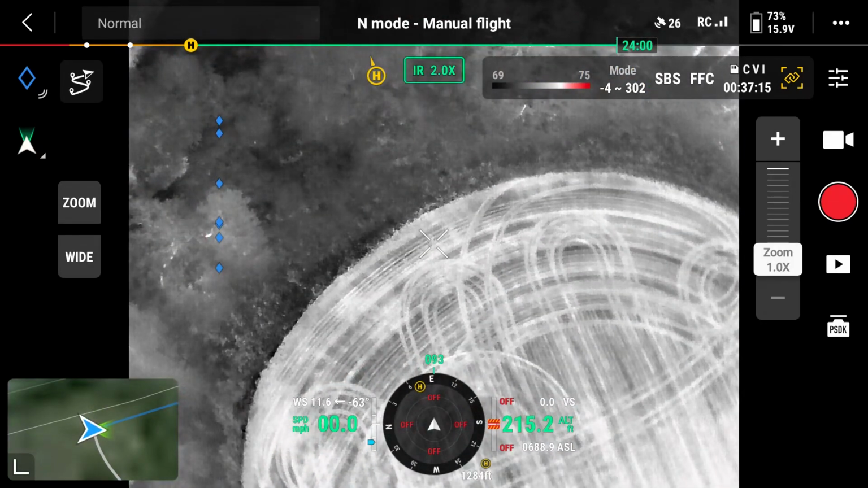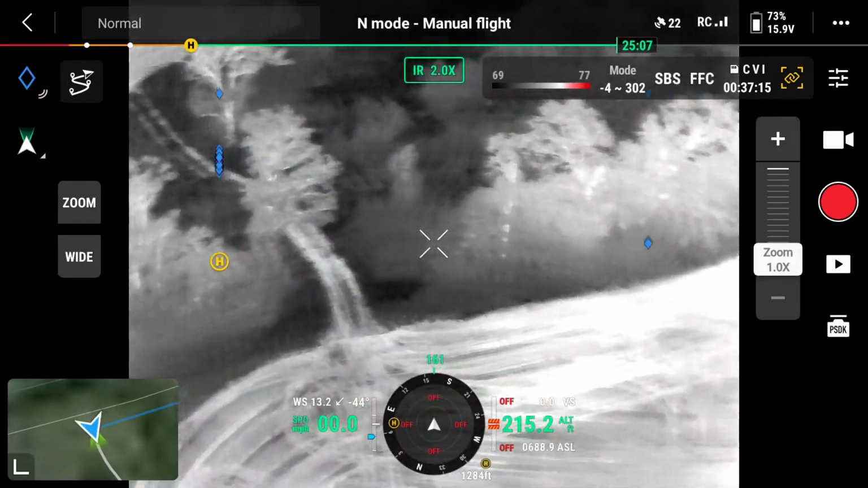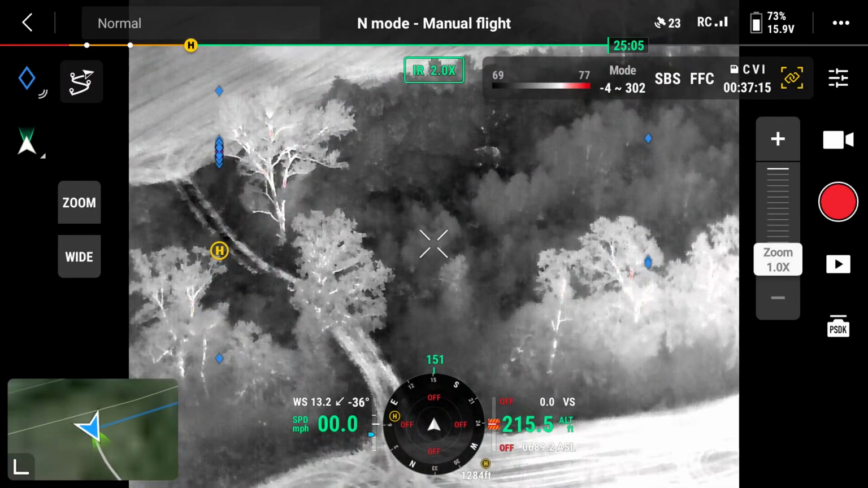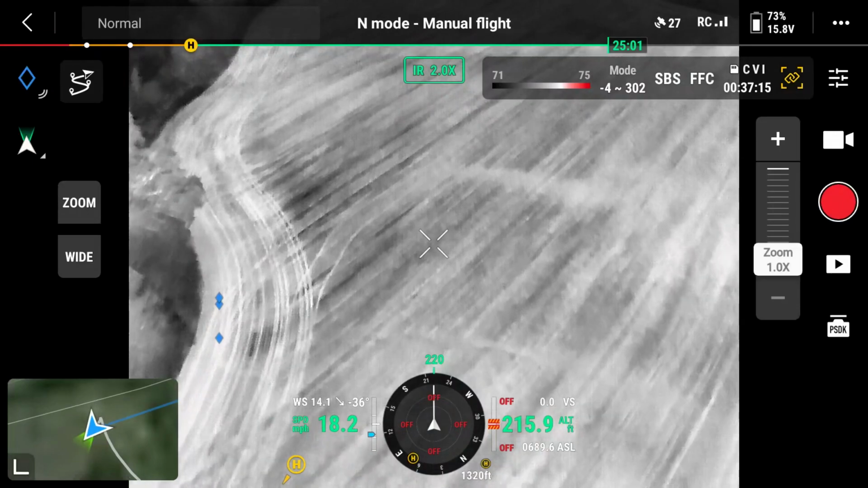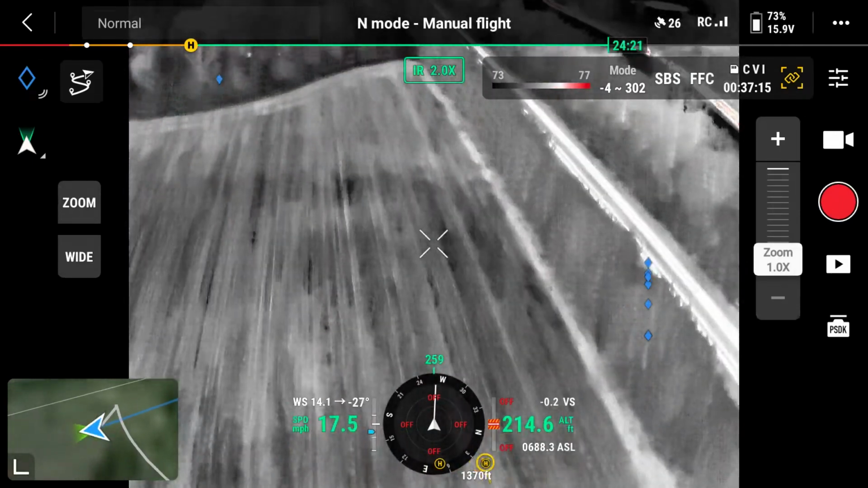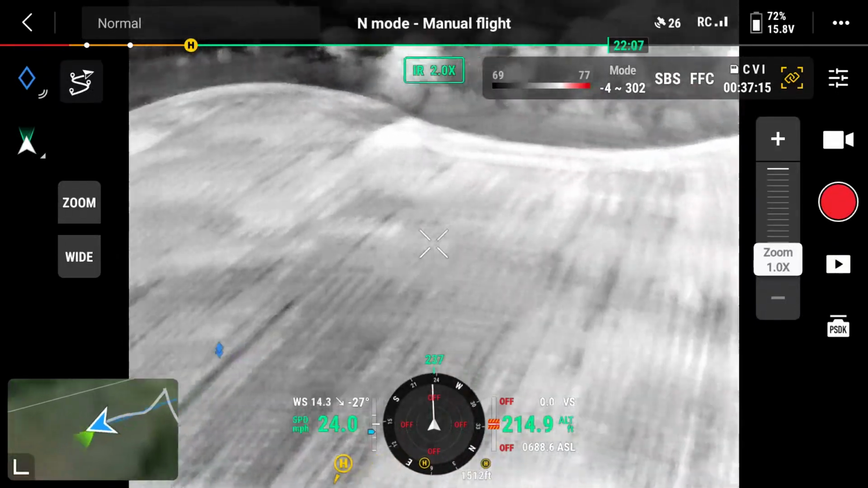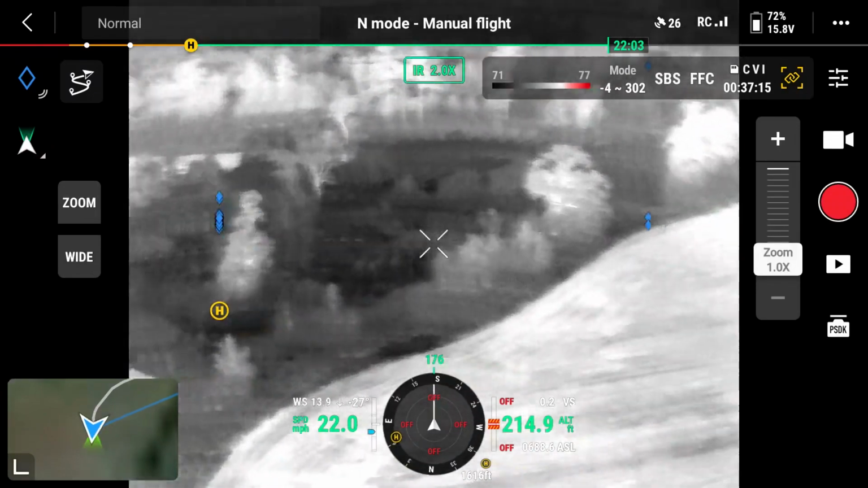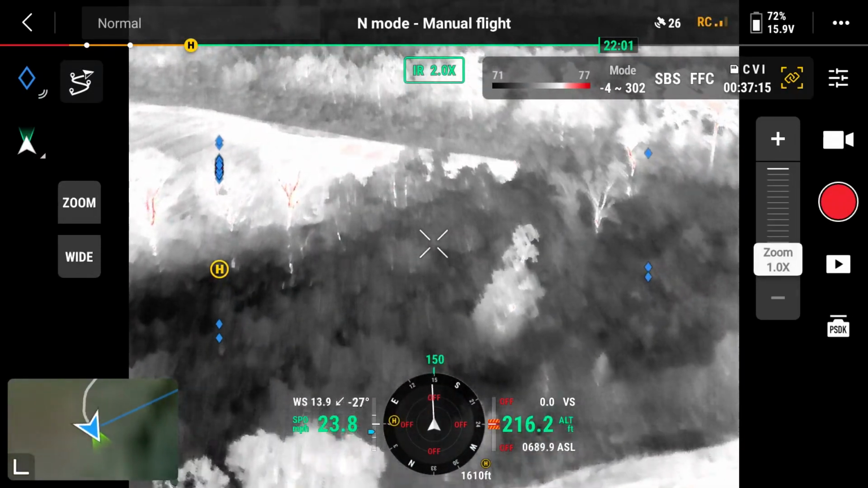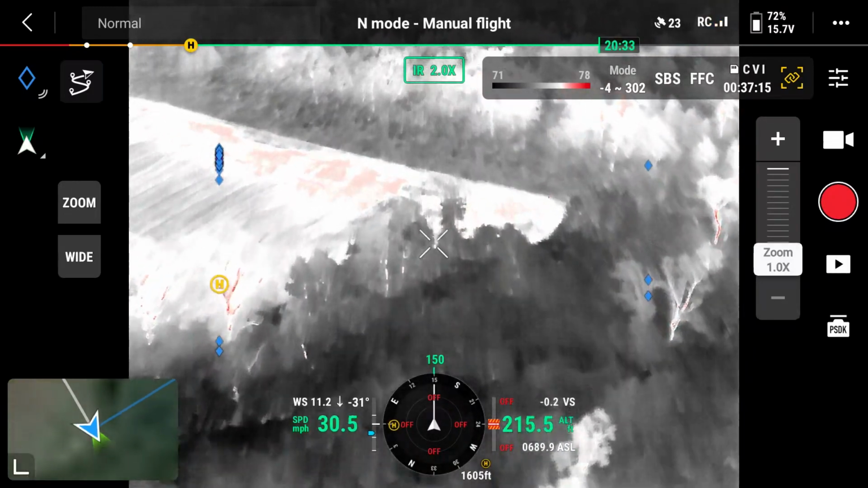My thought is that for deer recovery or search and rescue, your subject is generally going to be sitting still, and you're going to be able to get closer and closer until you can address the situation, or decide whether the deer has expired, or the condition of the search and rescue subject.